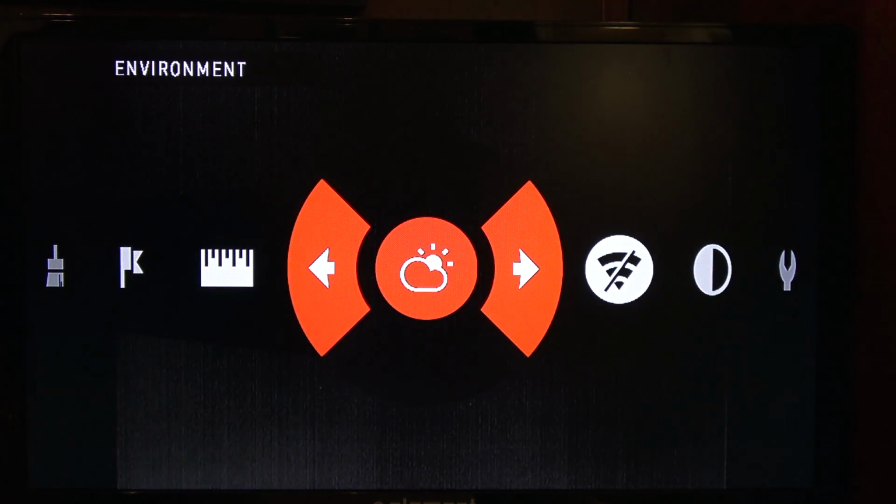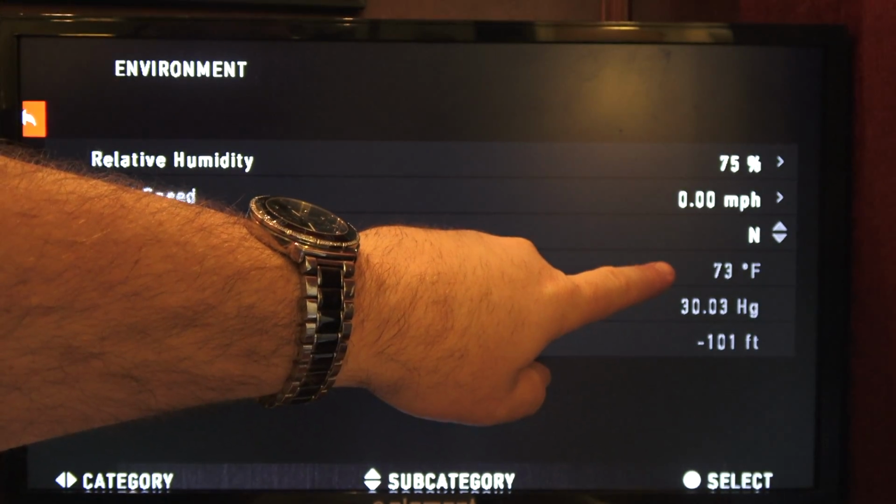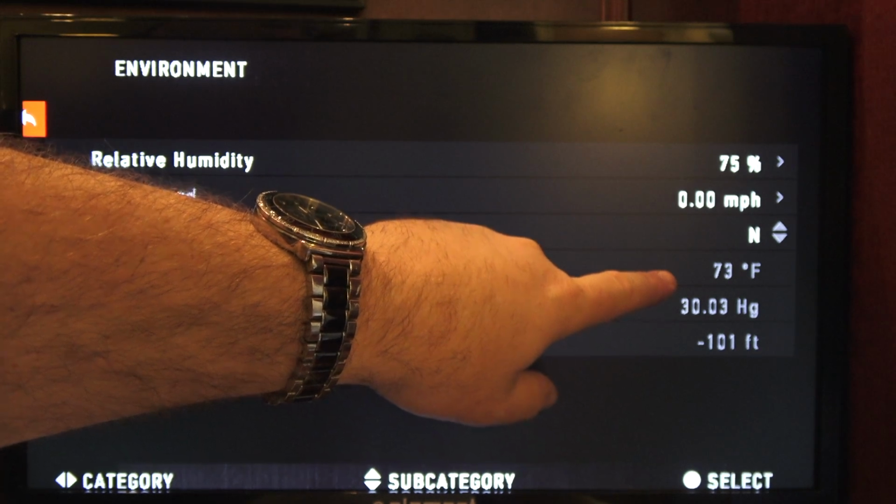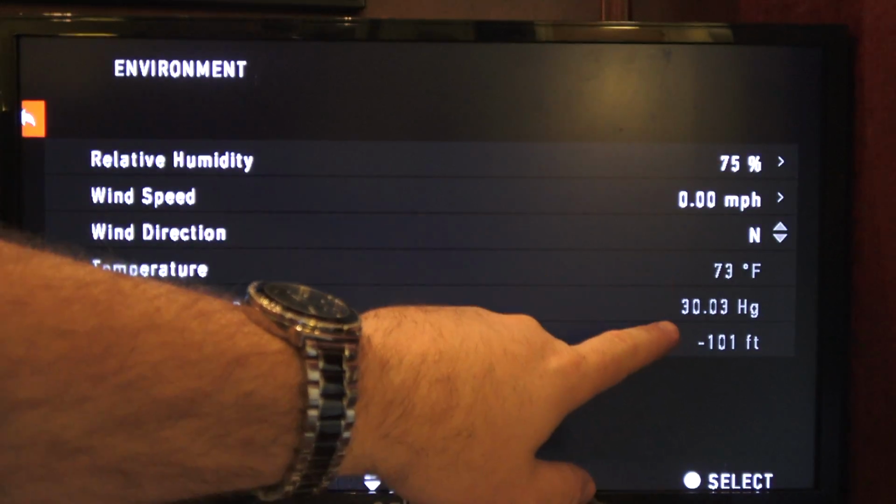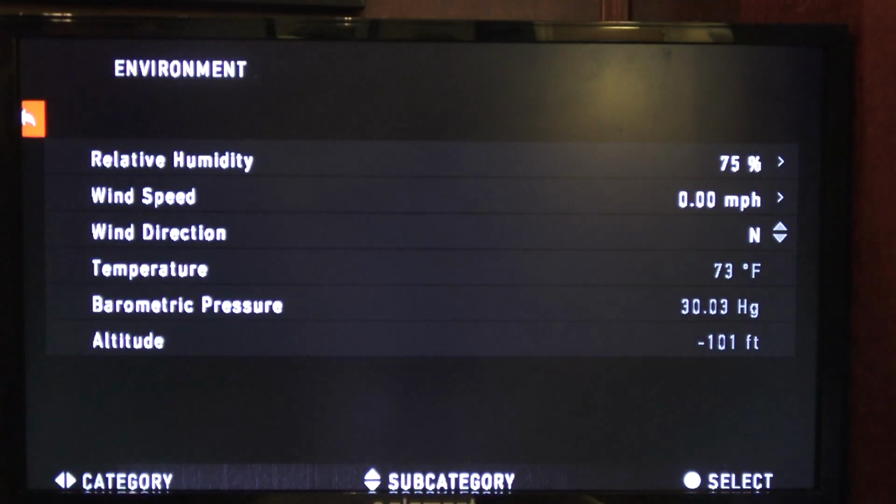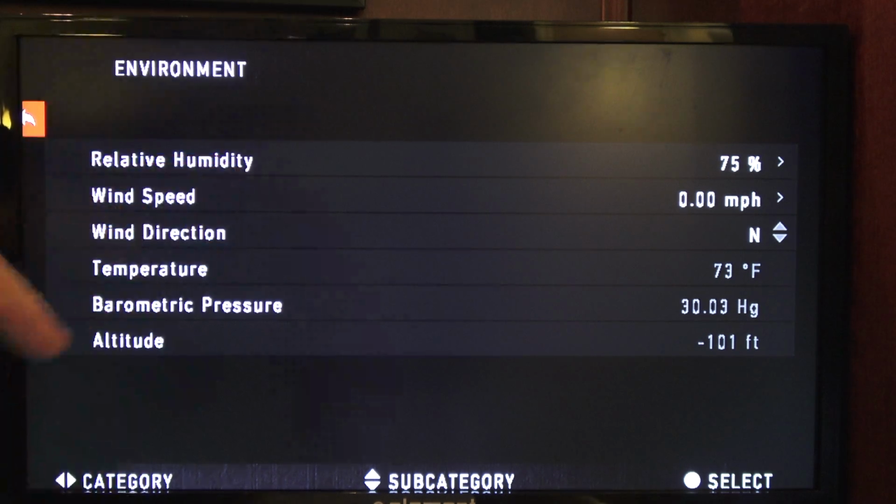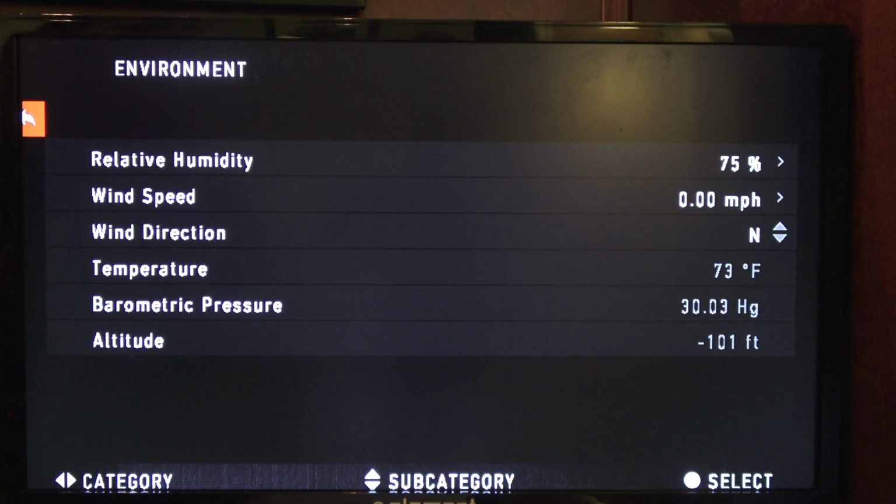Next, you have your environment. So your environment here, if you notice the 73 degrees, that's what temperature it is in my hotel room, air temperature. It's got the barometric pressure preloaded and the altitude, we're at minus 101 feet from where we're at right now. So that's our altitude. I haven't calibrated the compass and everything yet, so I don't know if that's 100%, because like I said, we just got it. We'll get to that part in a second. But relative humidity, wind speed, and wind direction, you input that information.